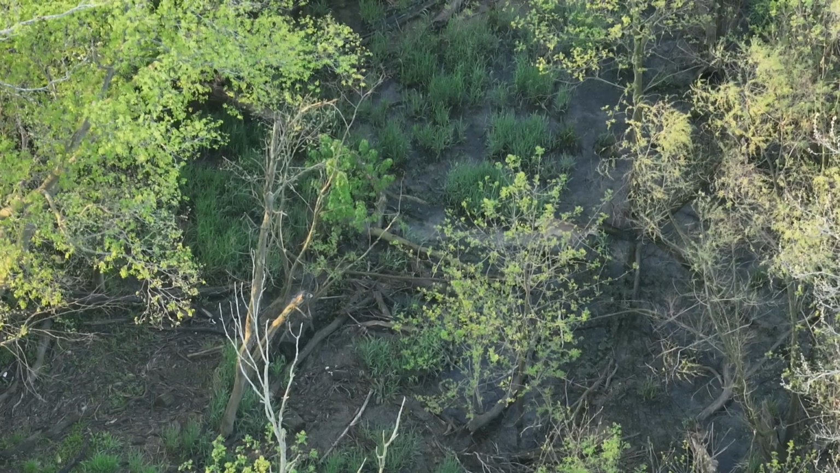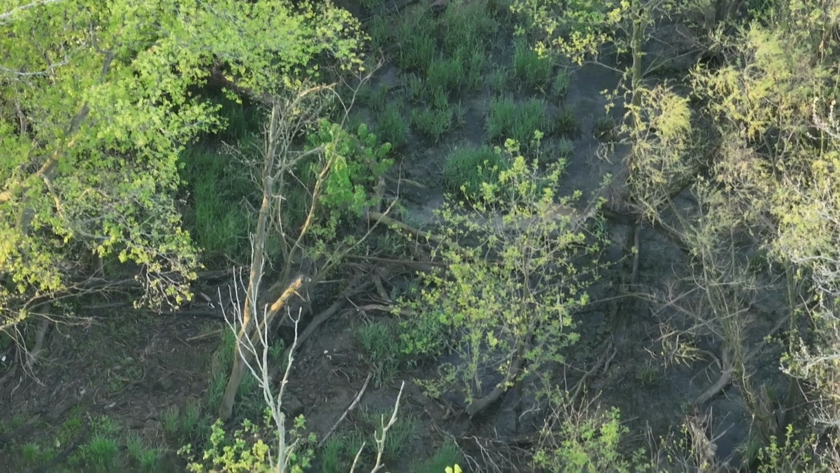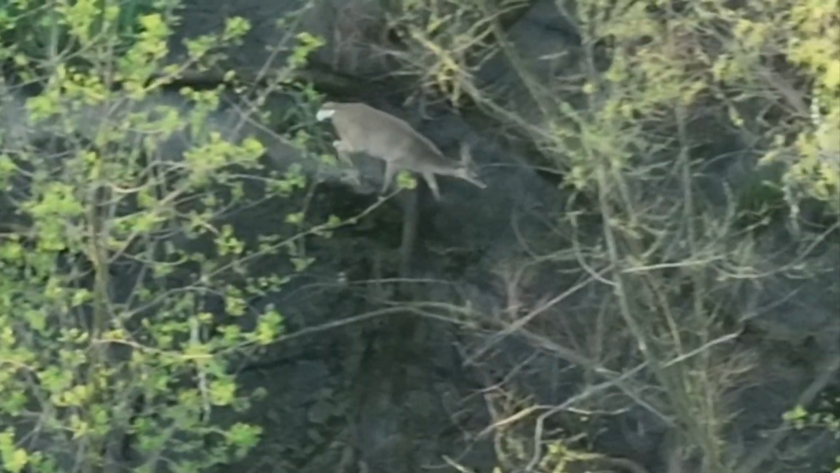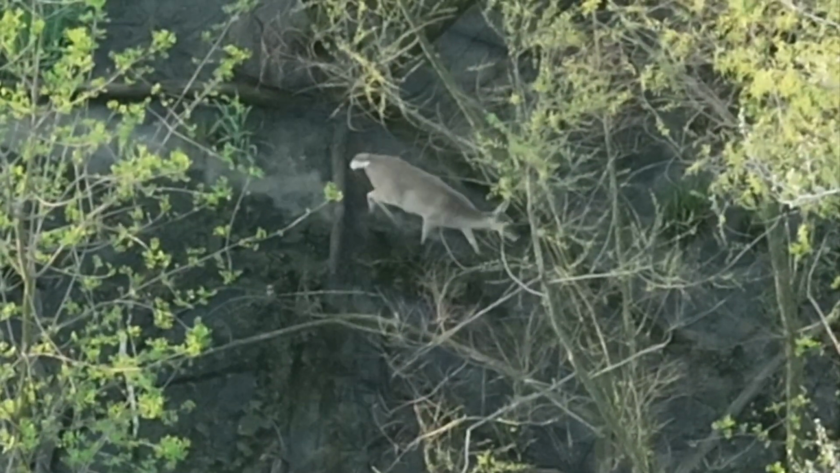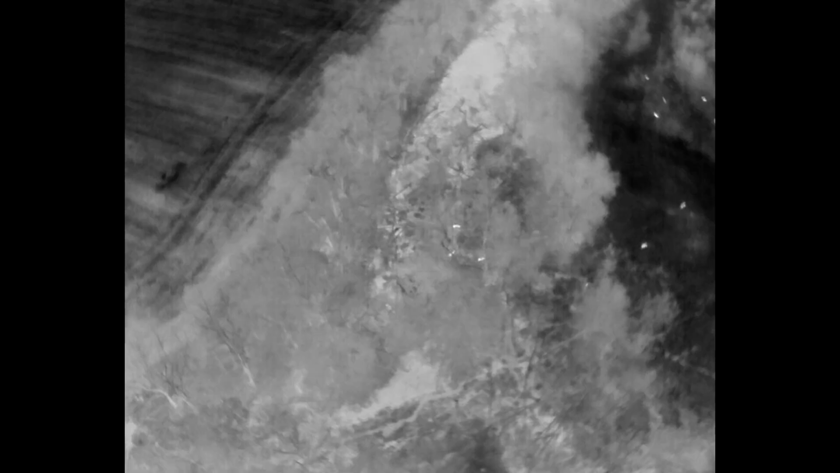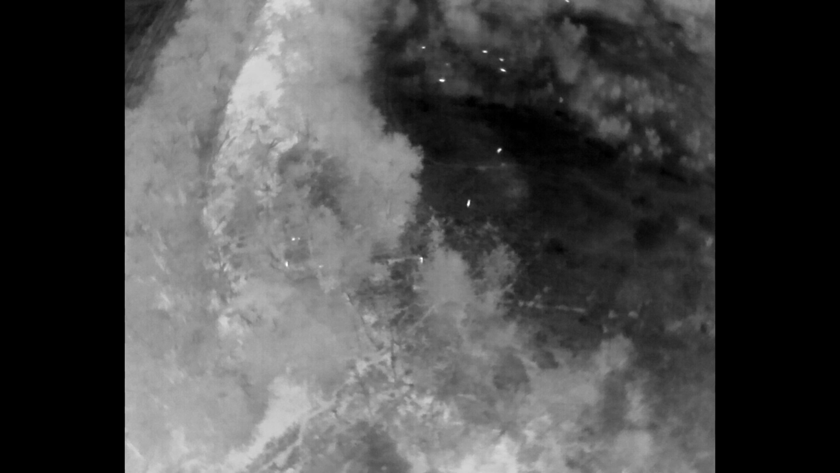But I'm getting a little bit of nasal congestion from the allergens that are in the area, the pollens. But here's a deer moving through here, and again splashing through water. So splash, splash, splash. That was pretty cool. I think that's the first deer I have moving through water that clearly. It would have been nice to hear that and be there.